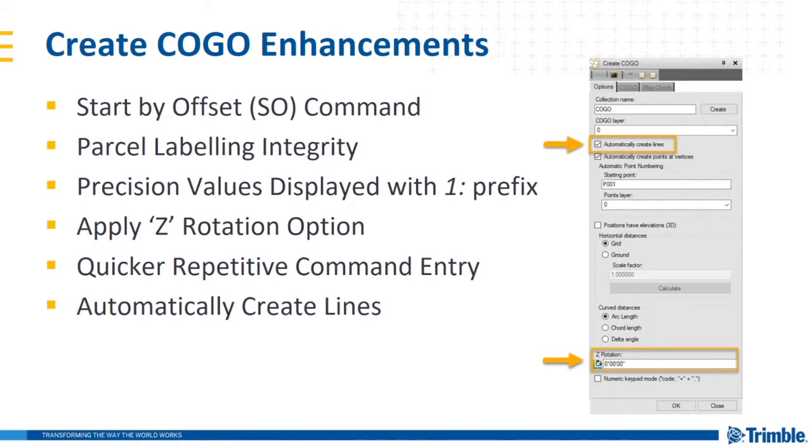And now, the Apply Z rotation option is that you can easily apply a single projection-dependent Z rotation to all bearings or azimuths in a Kogo collection that were created using an absolute command, such as line by bearing, the LB, or the arc by bearing, coded ABC. This allows you to enter survey plan data in grid angles and automatically convert them into another angular system, such as plan or astronomic angles.